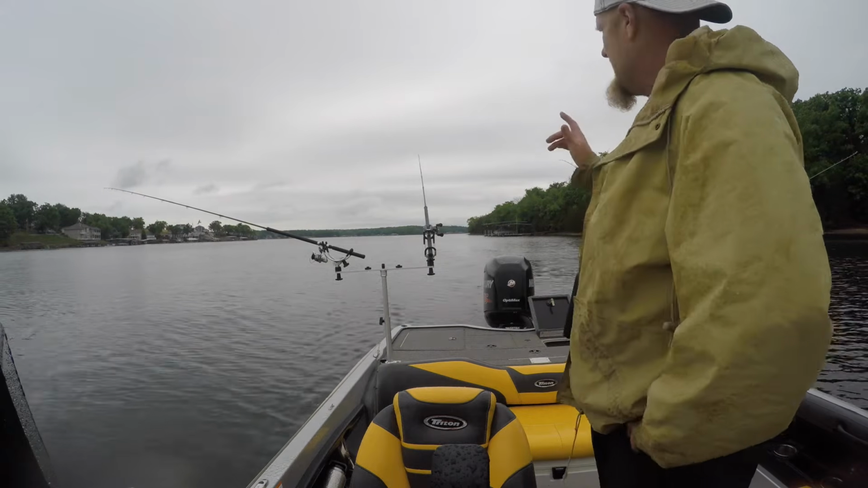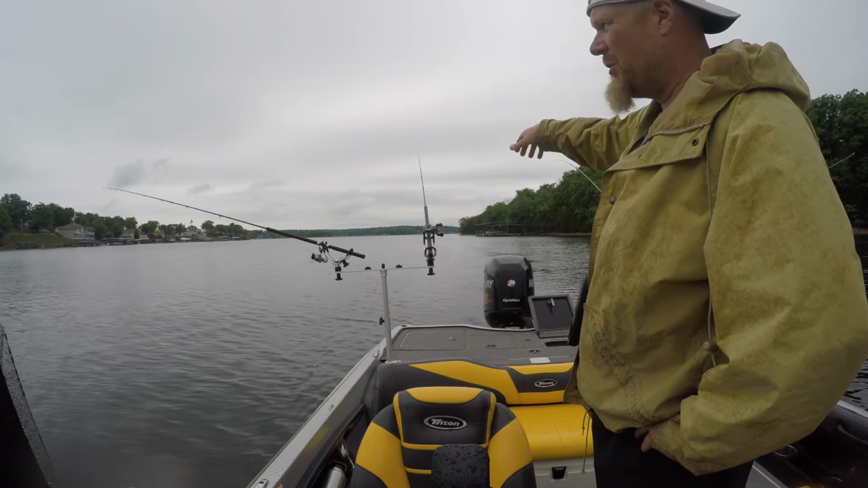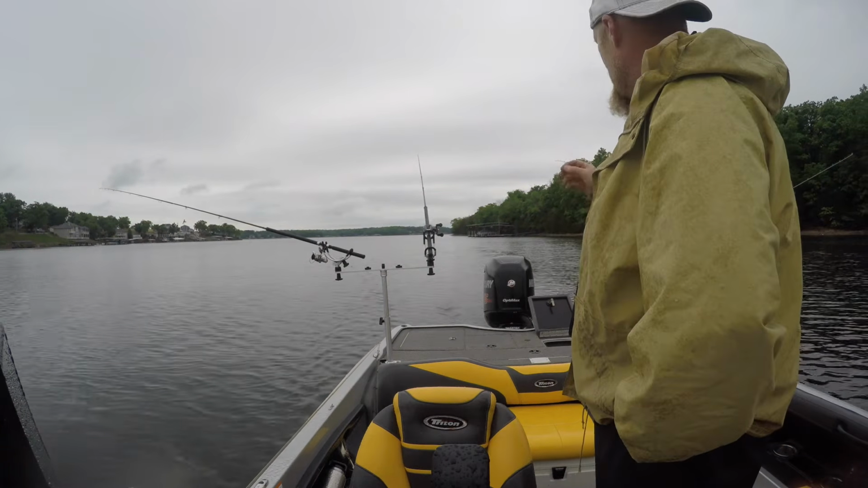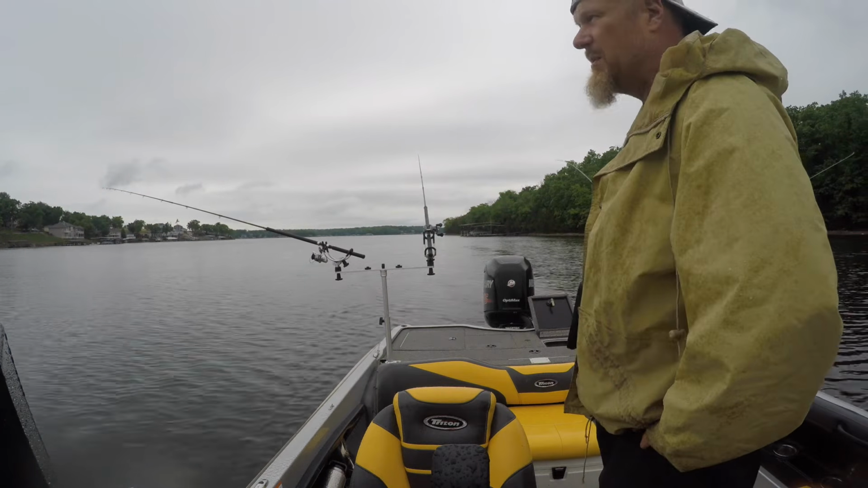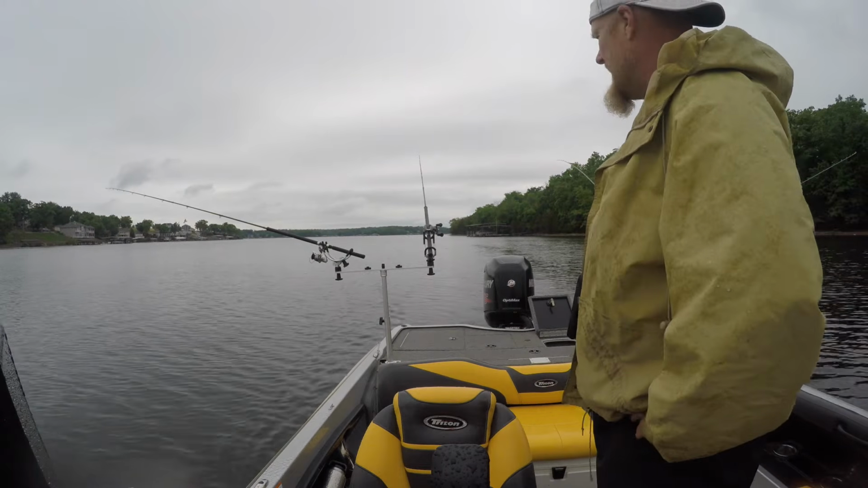But like I said, I watch rod tips, and anytime I see a rod tip either drop or go down or stop that vibration, I know that there's something going on with it. More than likely, 9 times out of 10, it's going to be a fish. So just another tip, what to watch on your rod tips.